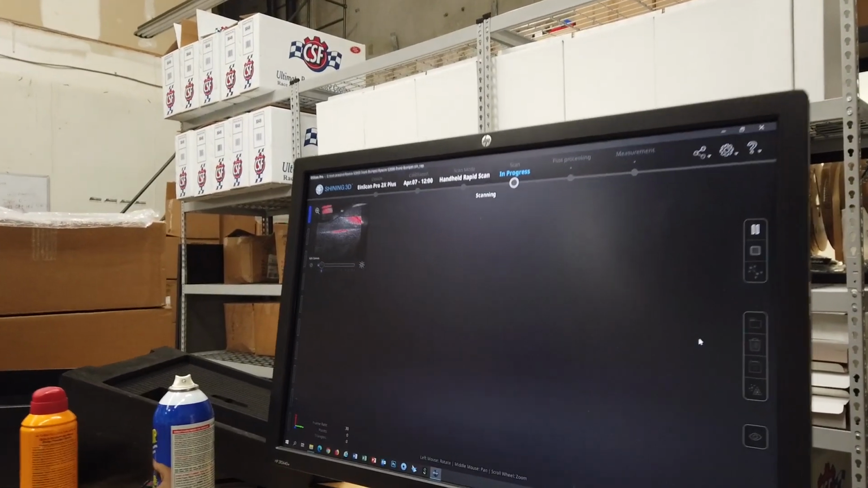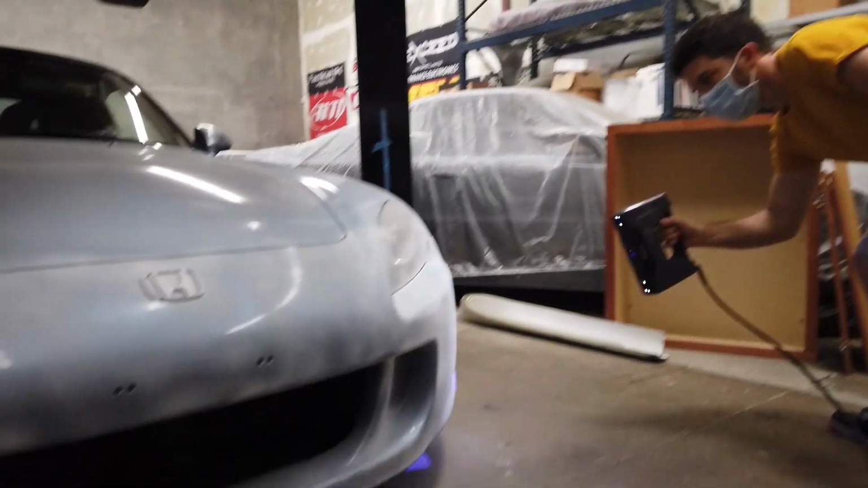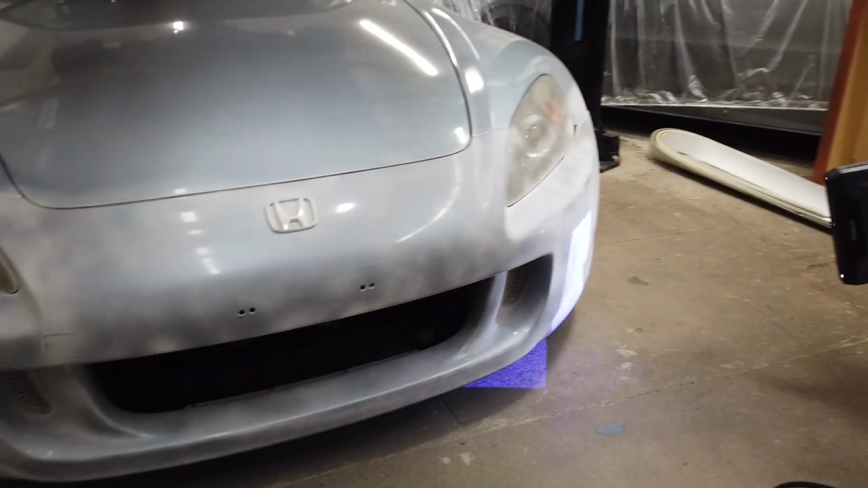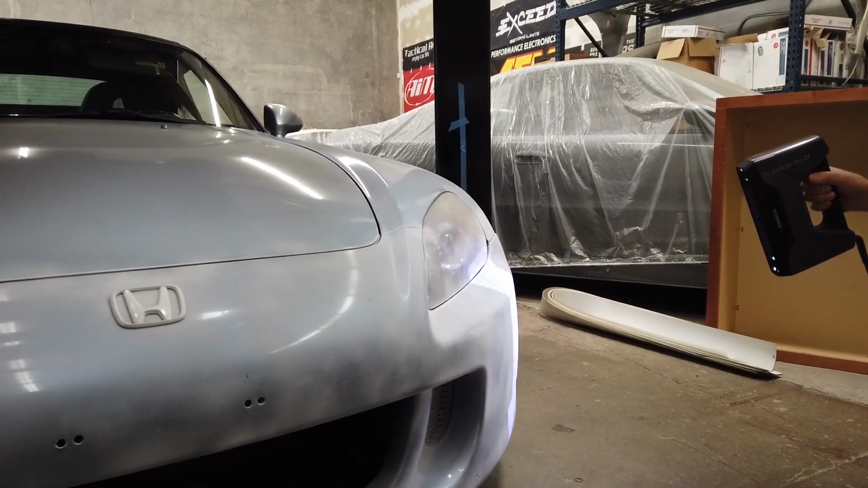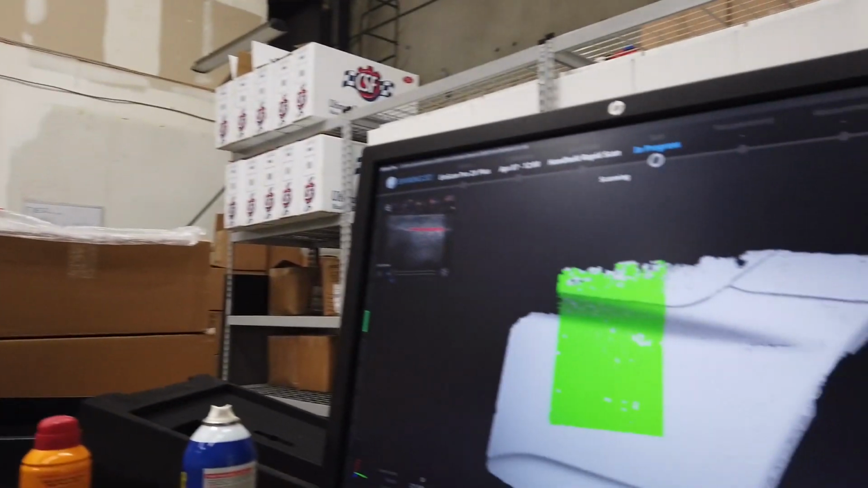All right, so we're starting to scan the front bumper. We're actually using, again, my daily driver here as a reference. So we got all the baby powder on there, and I got Cody over here scanning, and you guys can see it going. Pretty cool. And then you can see kind of what we're working with on the screen.